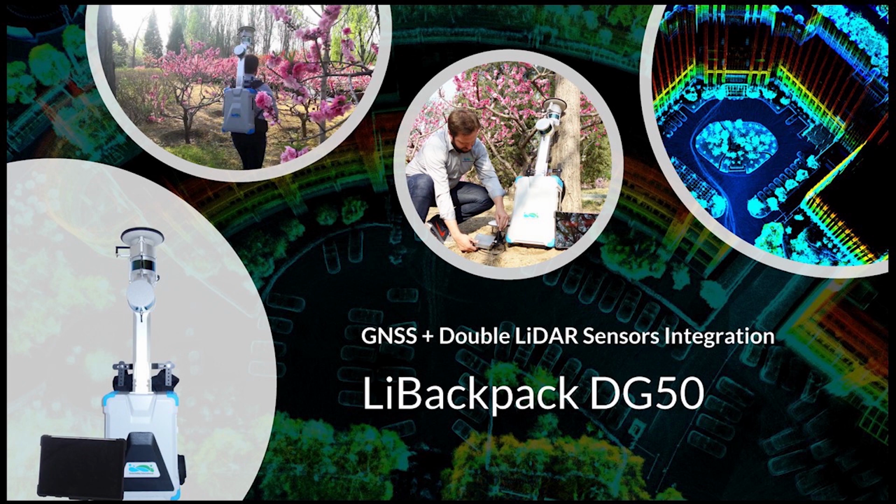There's an antenna there that we provide. Obviously, that antenna is best to be centered over a known survey point to give you a really good differential correction and post-processing. And over to the far right is an example of what LiBackpack DG50 data looks like. So it is very clean looking LiDAR point cloud data.